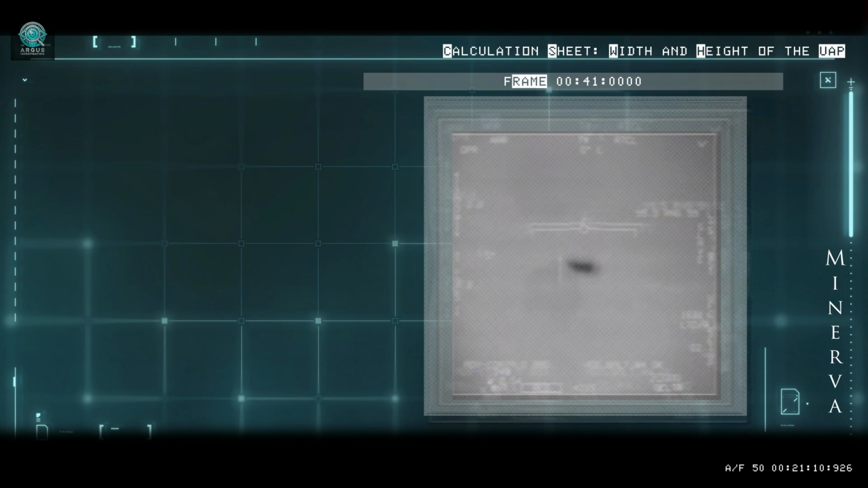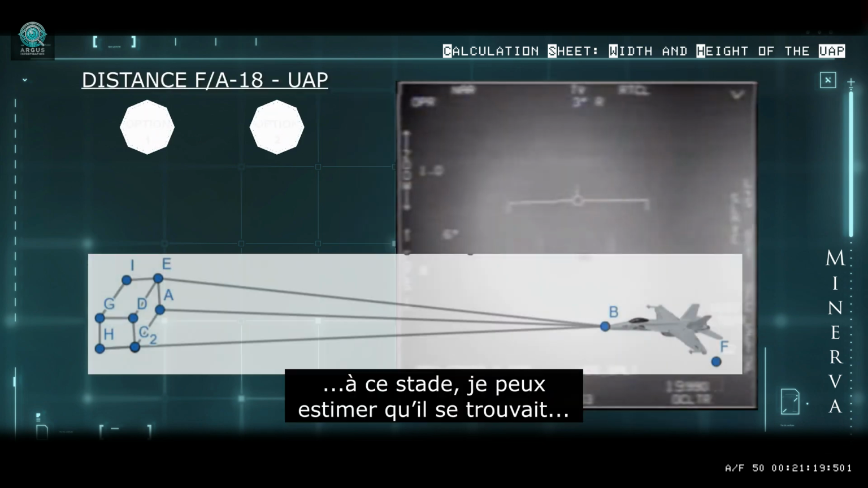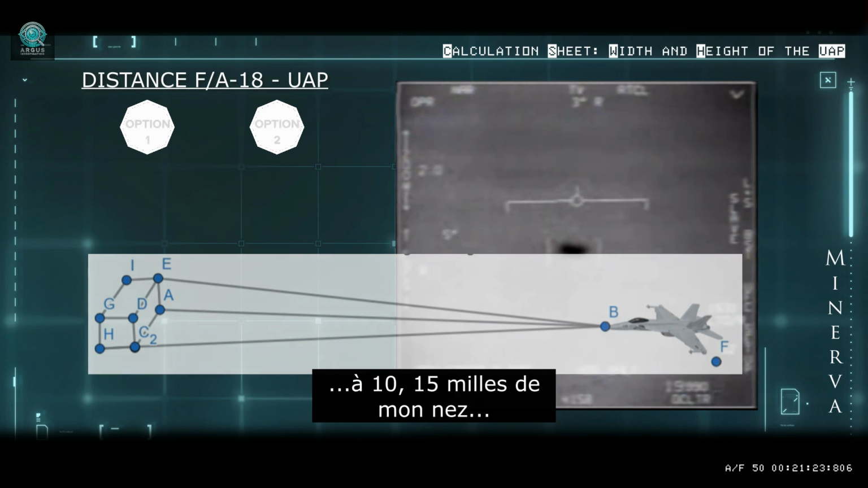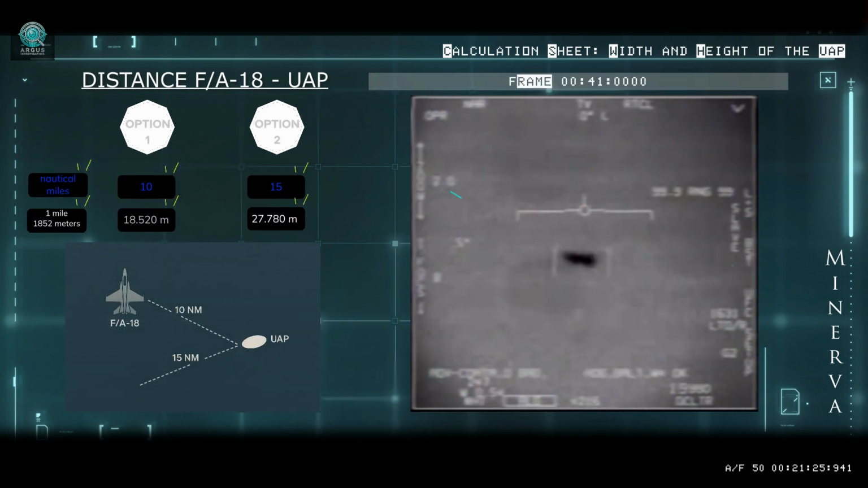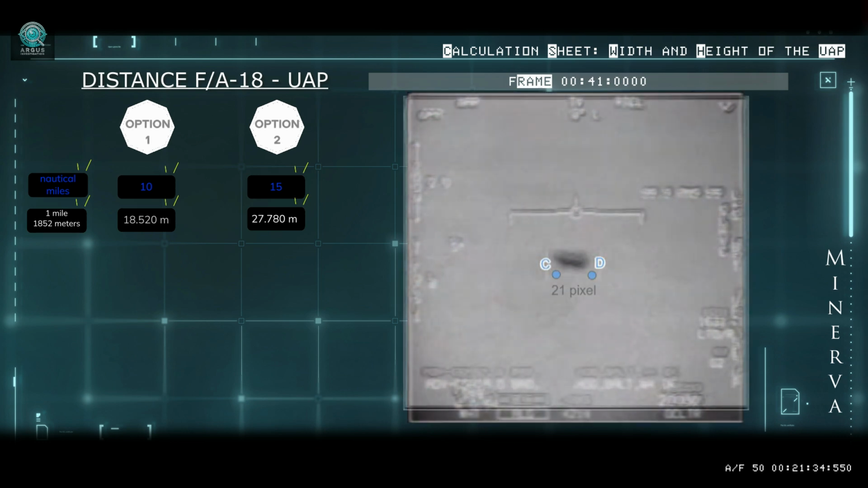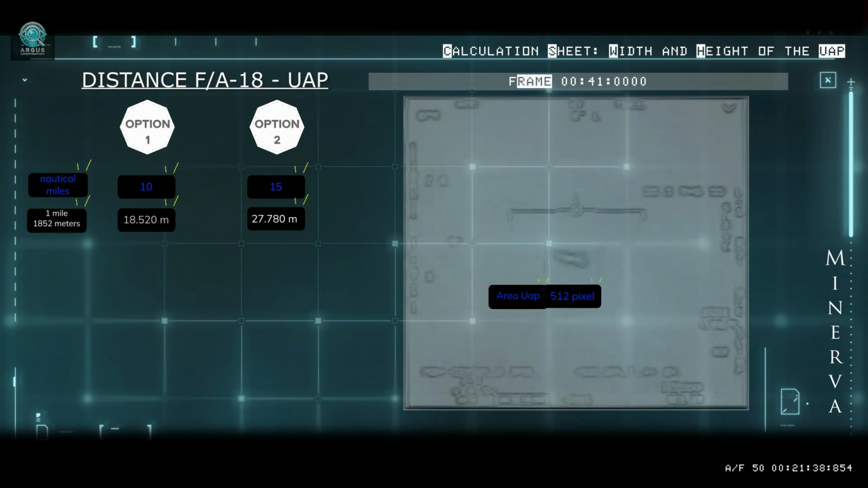To determine the object's actual size, we follow a deductive path. A fixed point is needed, the distance. Yeah, and my estimation at this point is that it was about 10 to 15 miles off my nose. The field of view of the sensor in NAR mode is known, 2.0 degrees. In the analyzed frame, the object spans 21 pixels in width and 14 pixels in height. The total image width is 512 pixels.